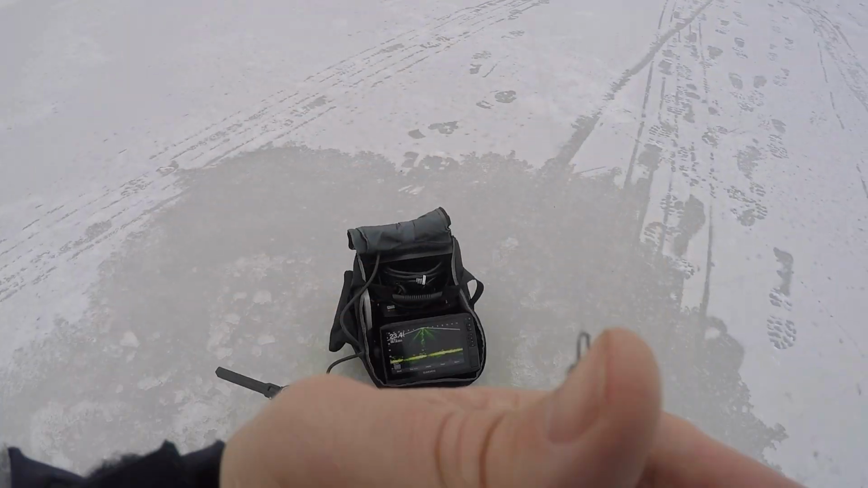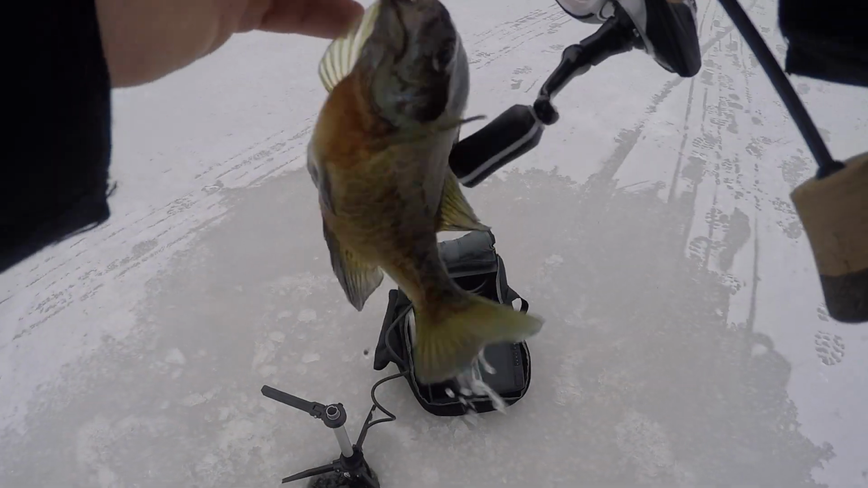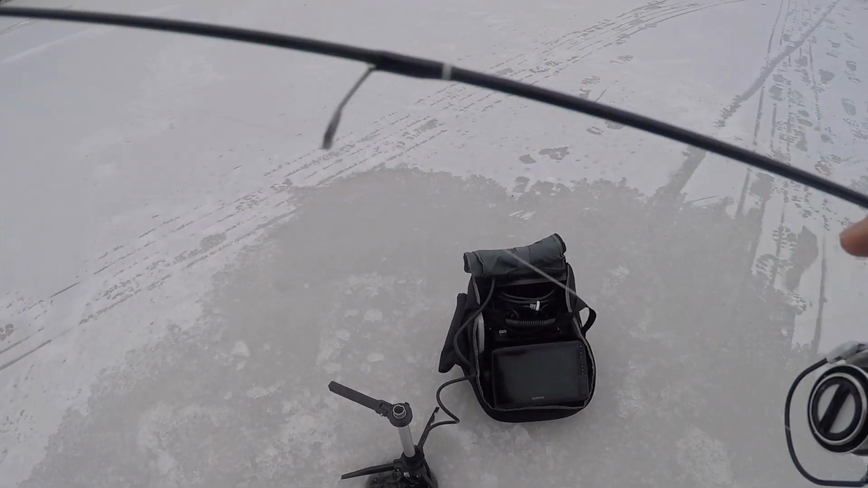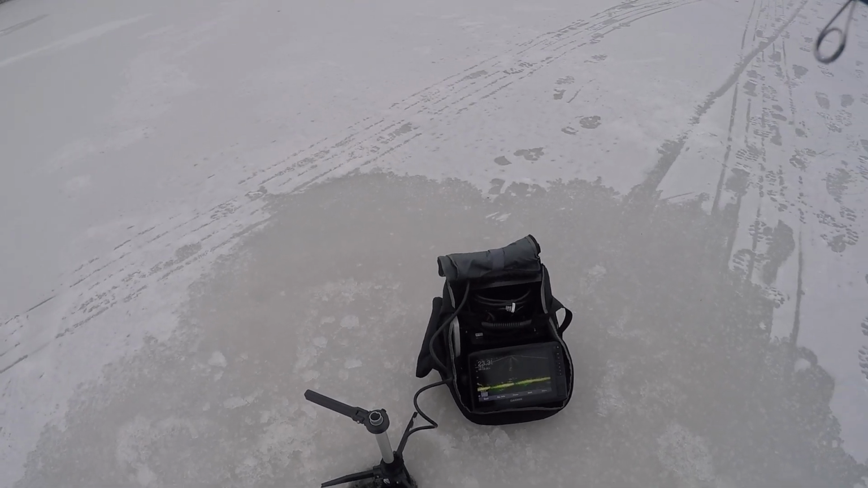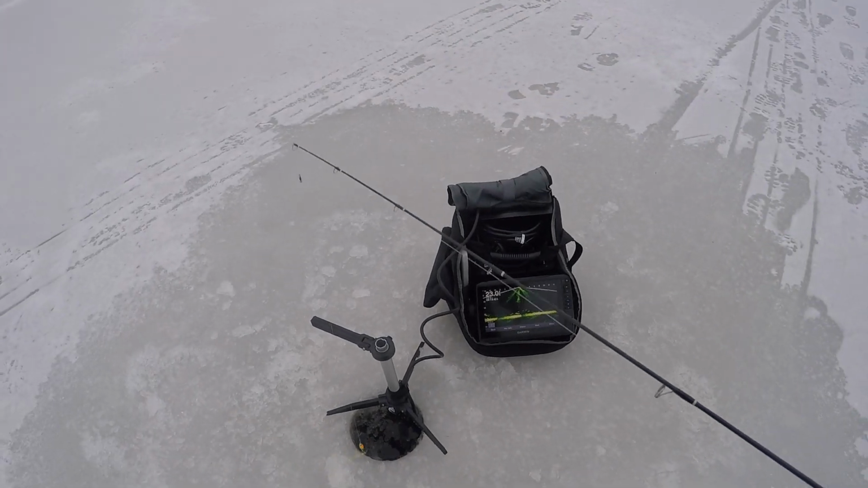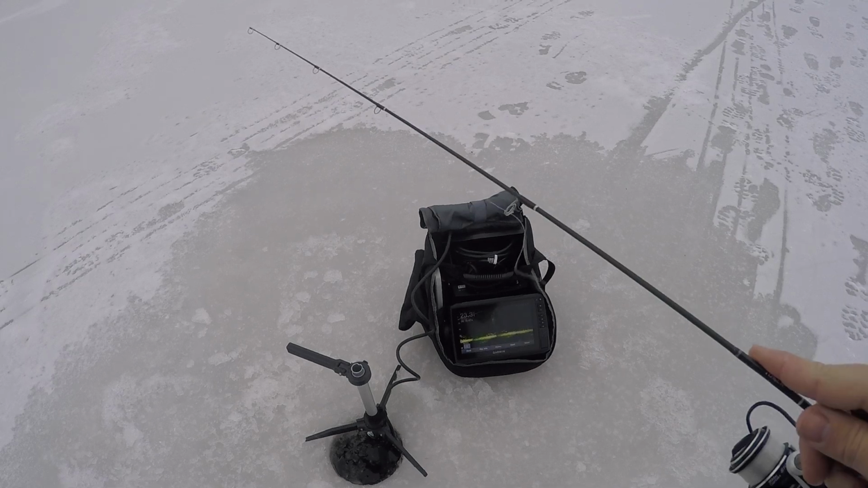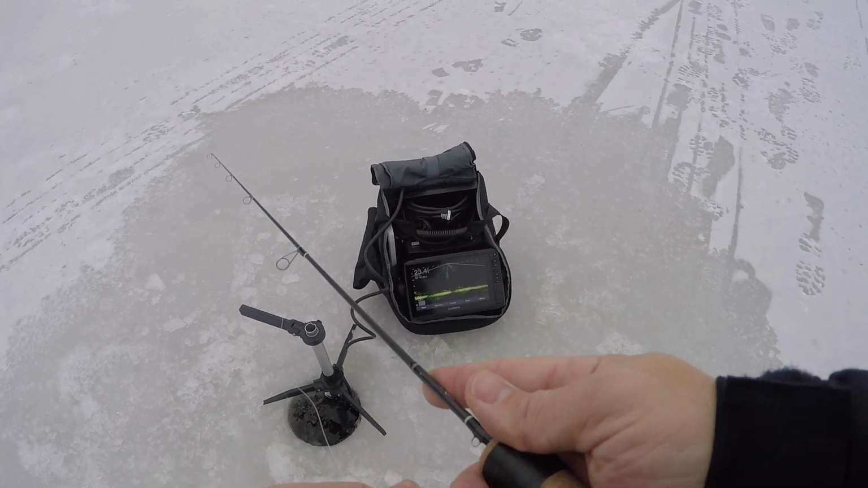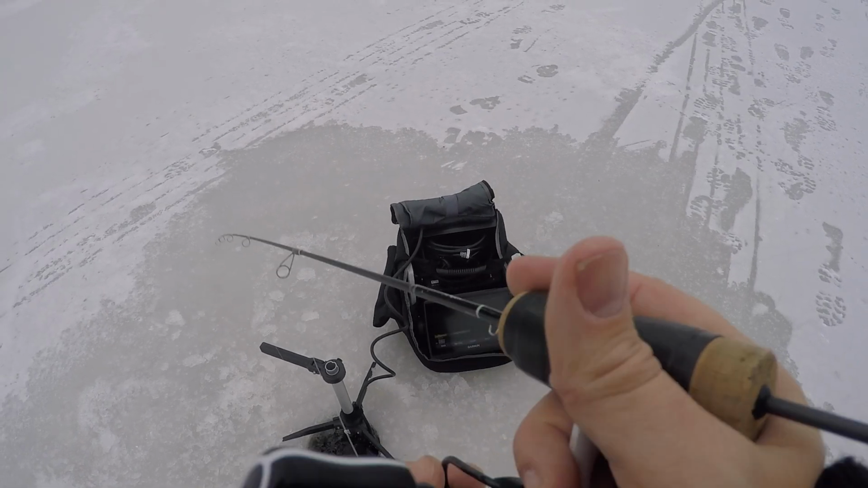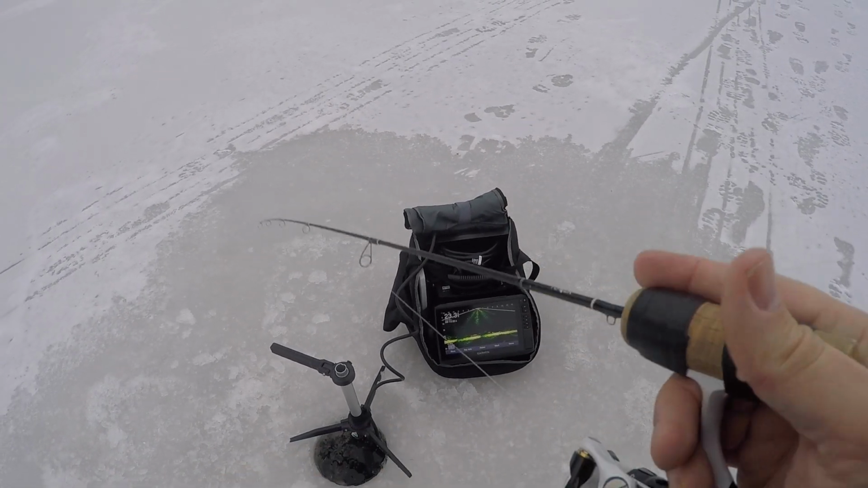Yeah, so there's just a bunch of bluegills below me right now. They have a huge school of them down there. I don't see anything that looks bigger than the bigger bluegill that I caught. And that's why this thing is ridiculous, because I could sit here and keep catching these guys probably. And it'd be fun, but I'm only seeing like one or two big fish.